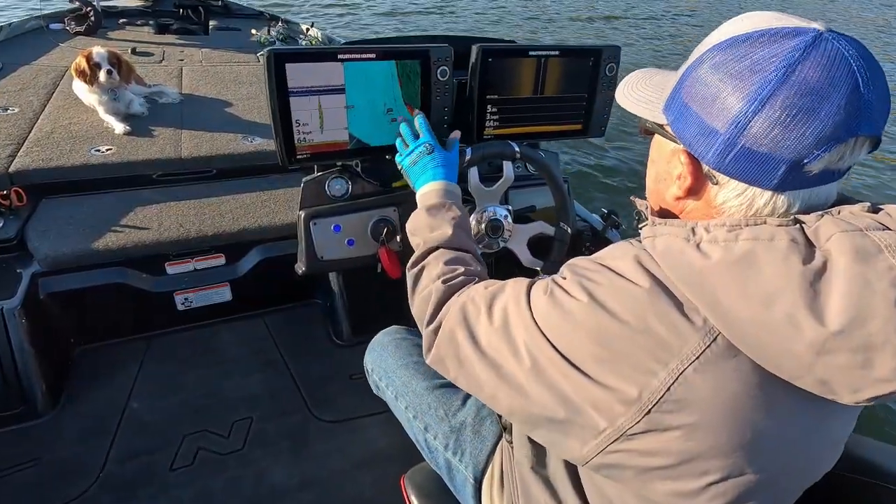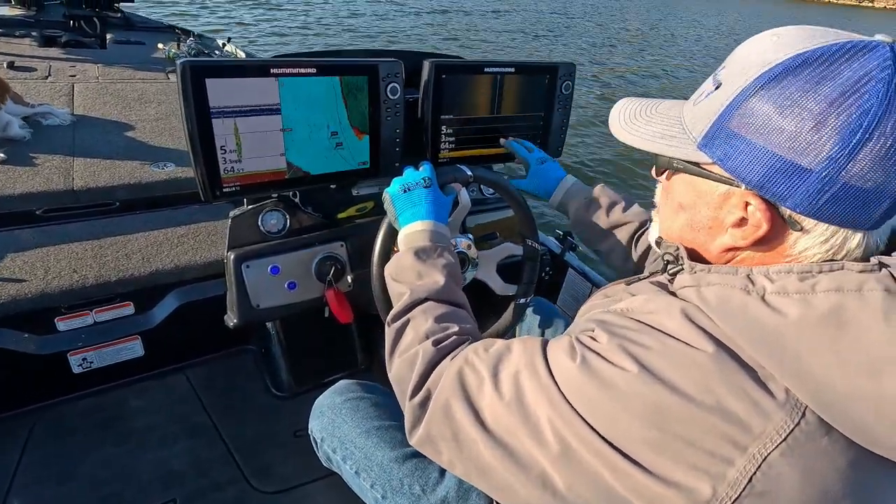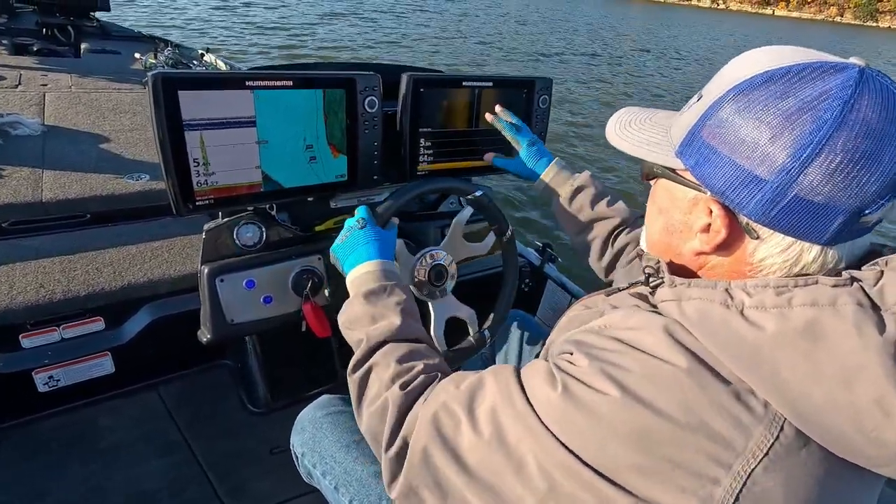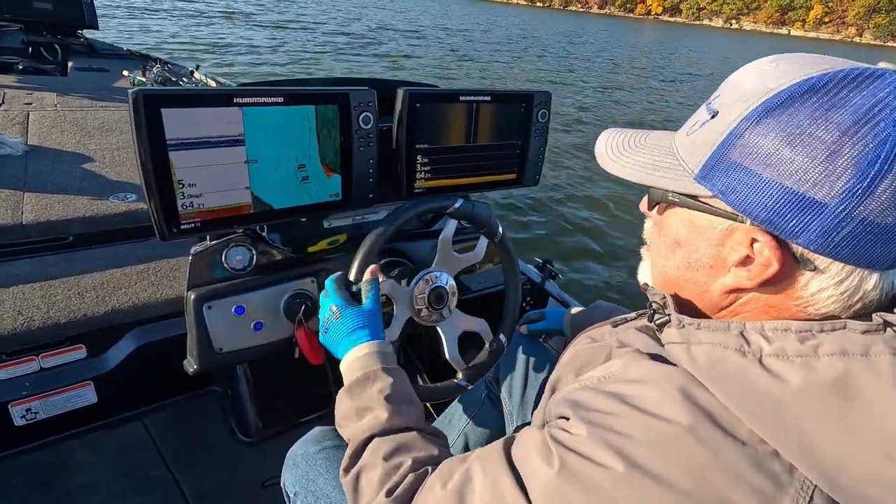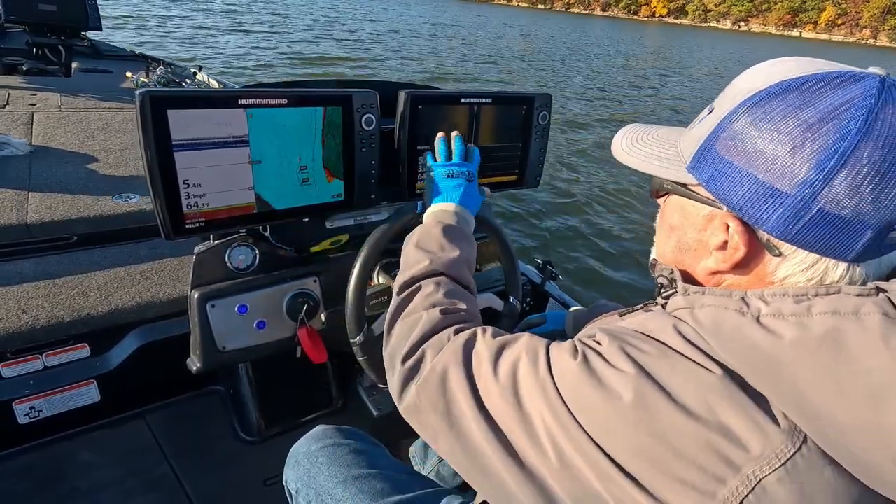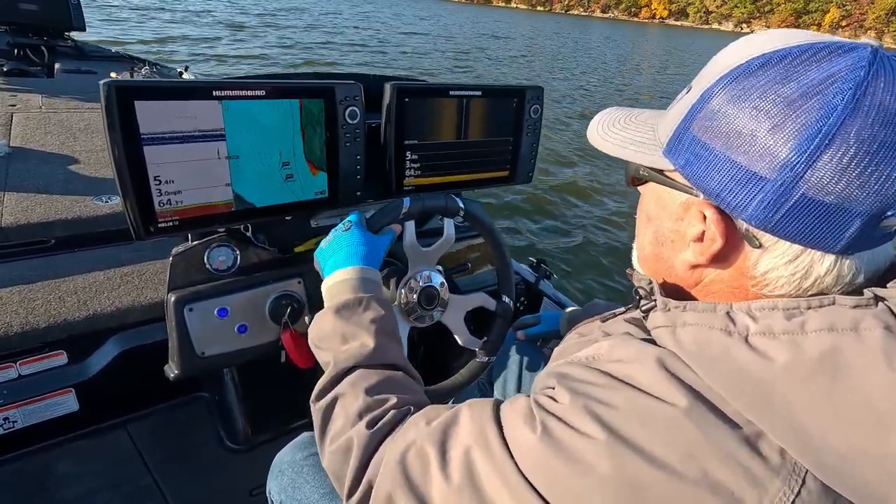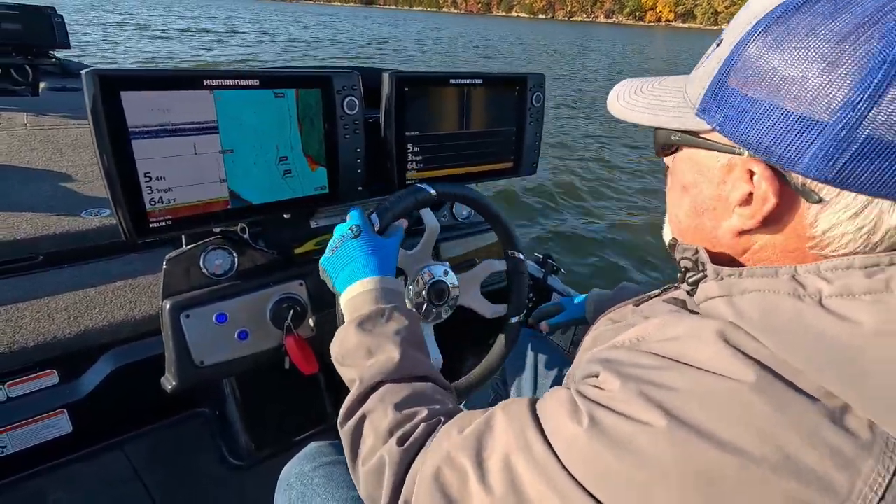What I'm doing here is just trying to find some structure. I'm using both maps, side imaging down, and if I see something that looks good, I'll mark it. We're going to come back to fishing. Right now, all I'm going to do is look for half a dozen places up through here and mark them, then come back to fishing.